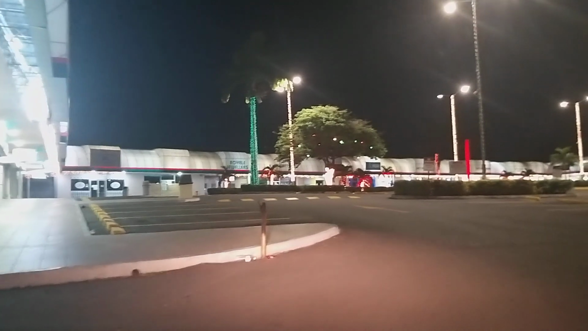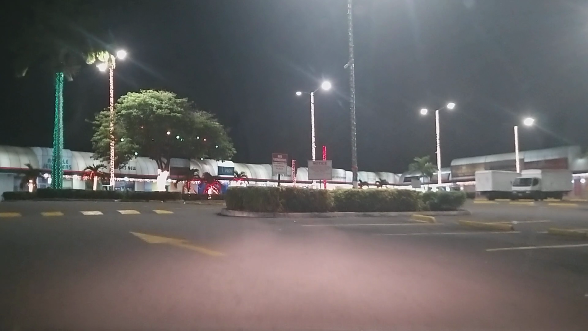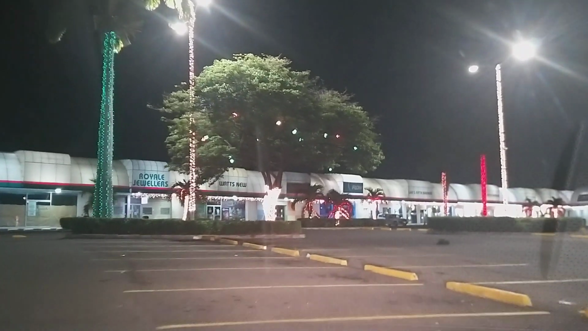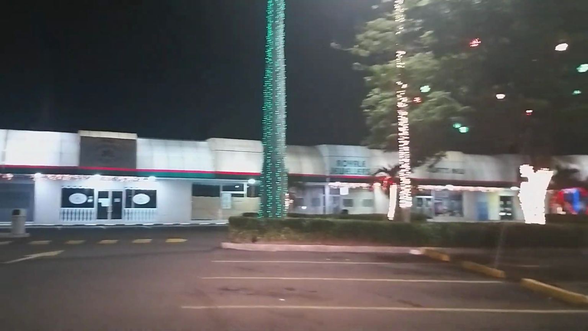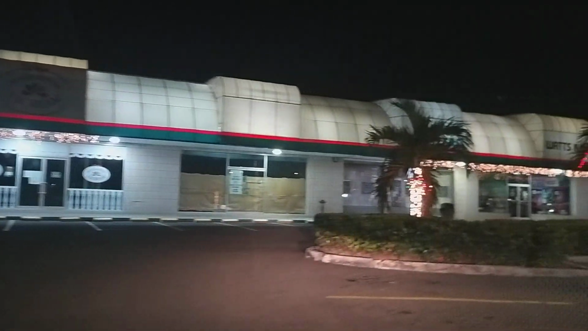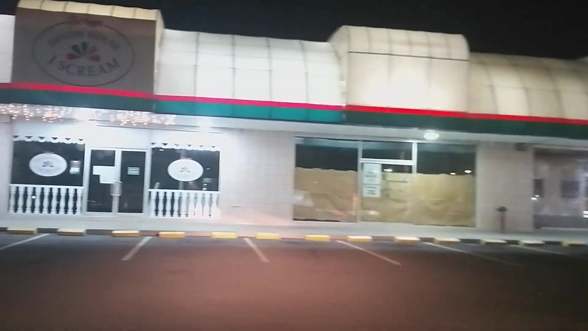Alright guys, so for this one it is the Tropical Plaza. I know it looks very empty right now because it is. It's basically closed to the public. But just quickly driving around with you guys. Nothing too special for decoration, but they still do have lights here and there.